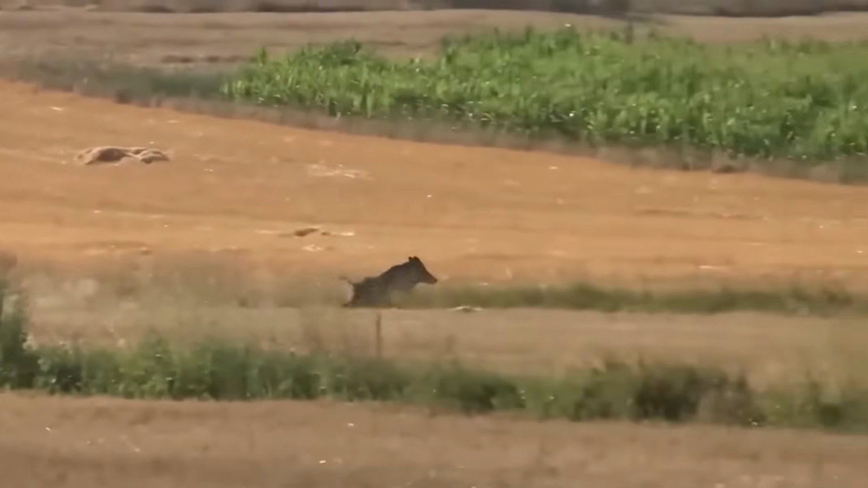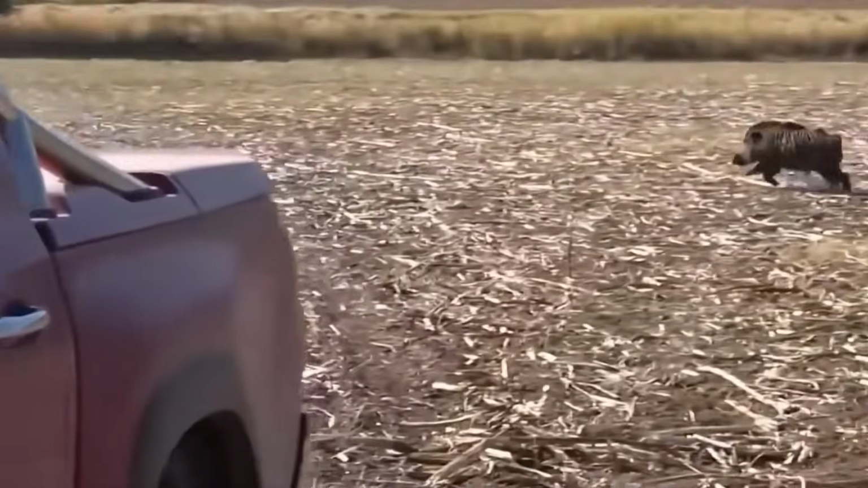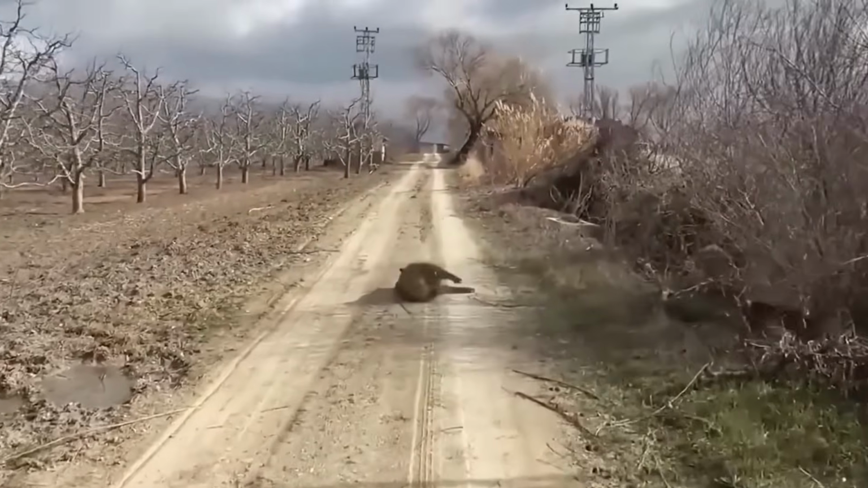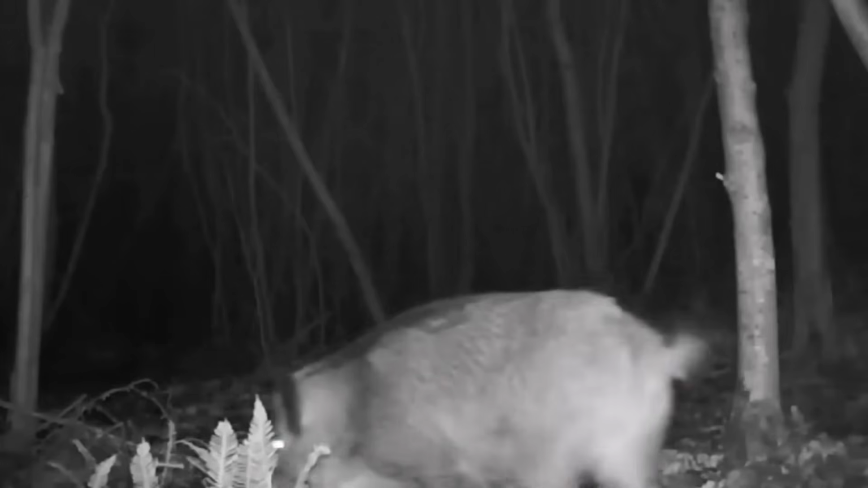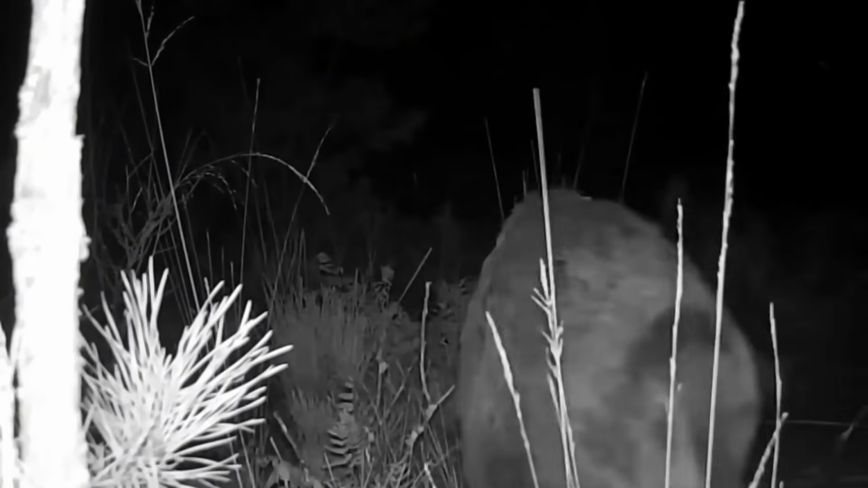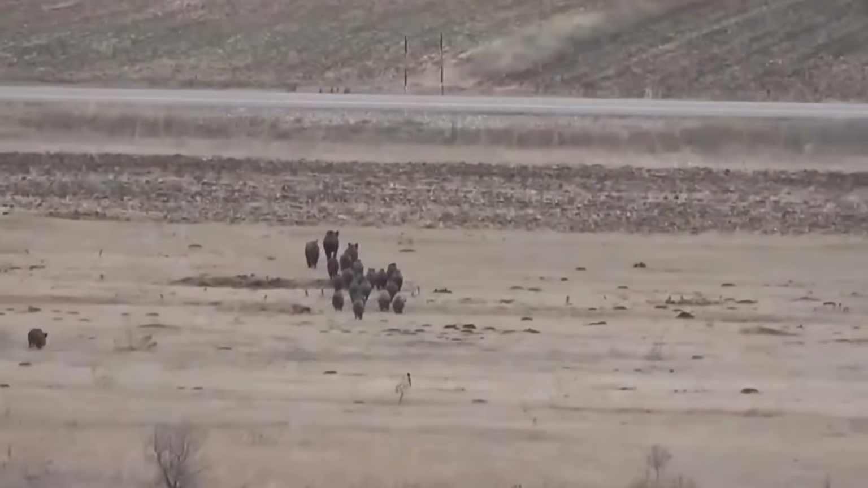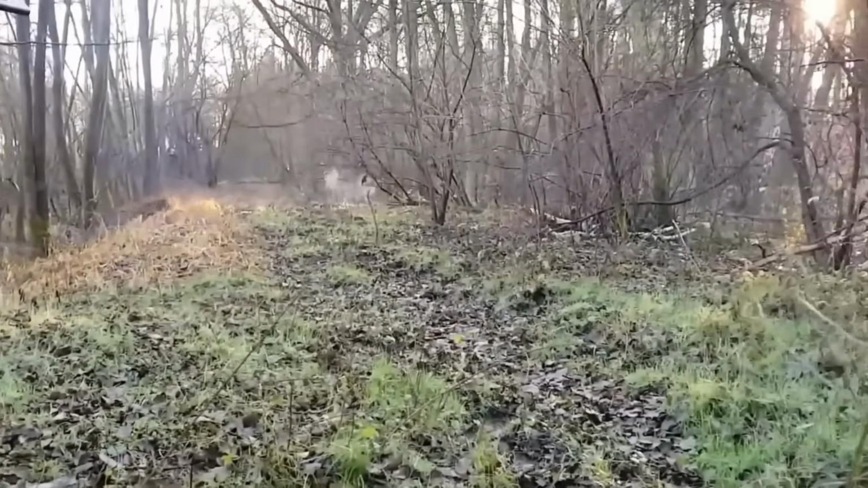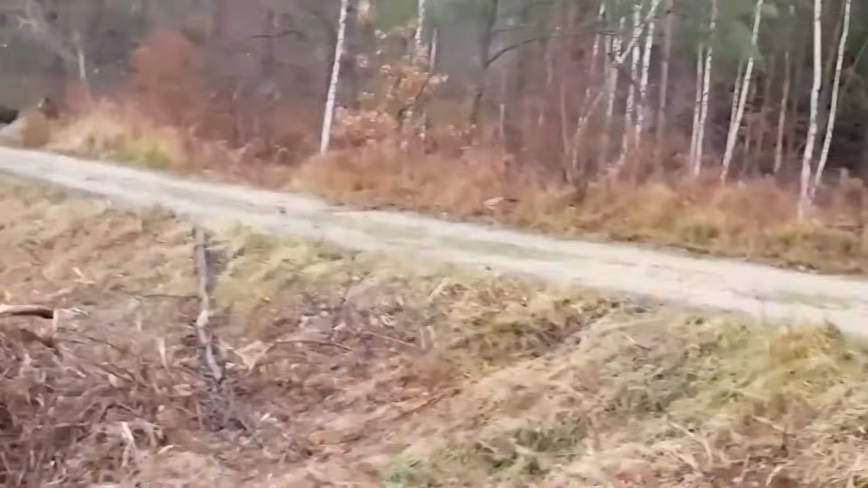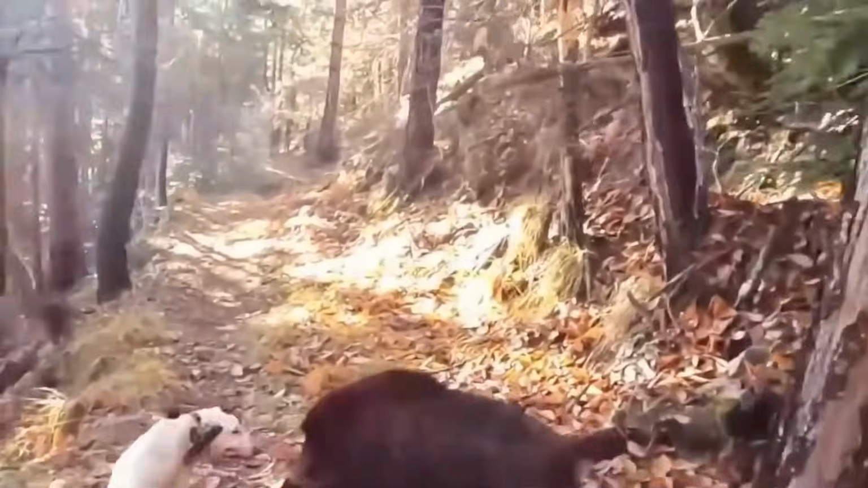The industry earns millions from hides for clothing and lean, wild-flavored meat, prized in Europe.